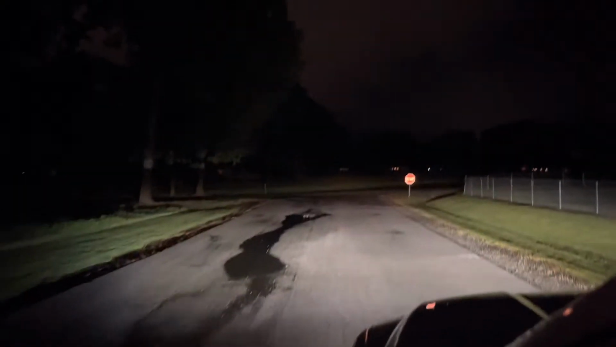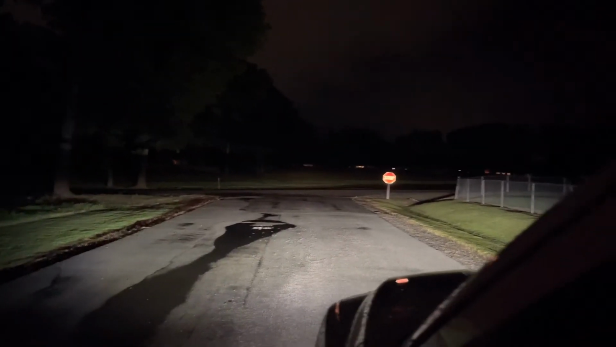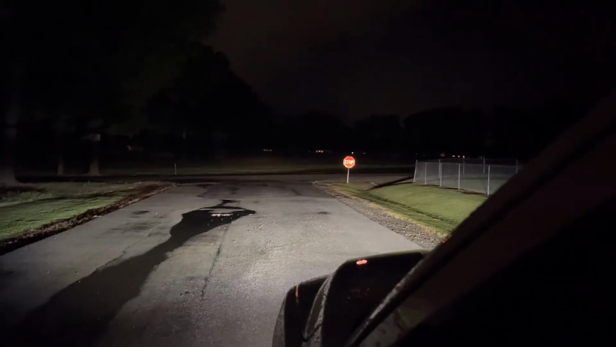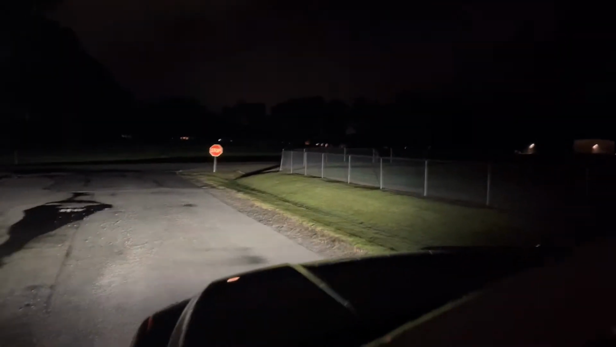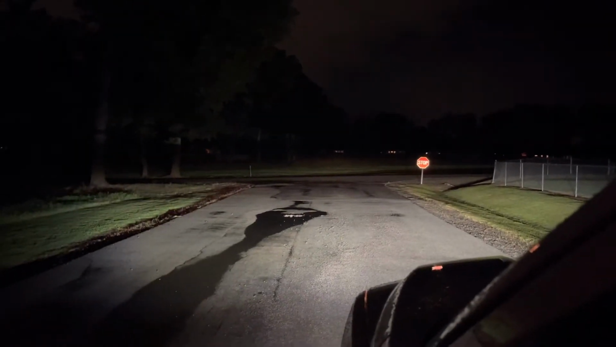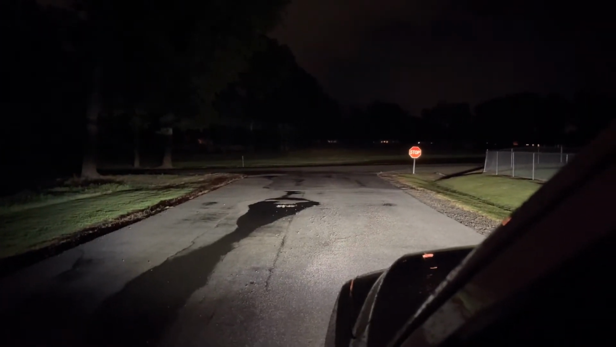So that's 50% window tint. And that's without the 50% window tint. That's just the fog lamps. Let me turn the headlights off. You can't even tell. That's just the fog lamps. That's what the low beam's on. You can't even tell. High beams ain't gonna matter because when I hit the high beams, the fog shut off.